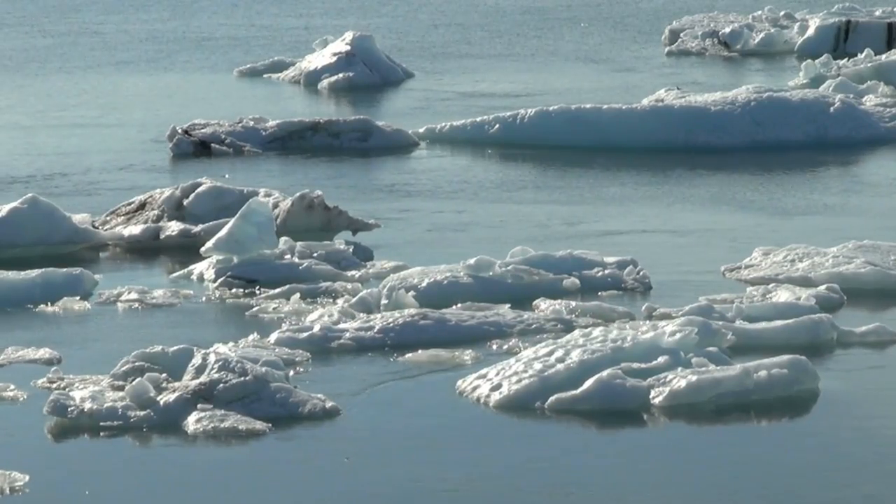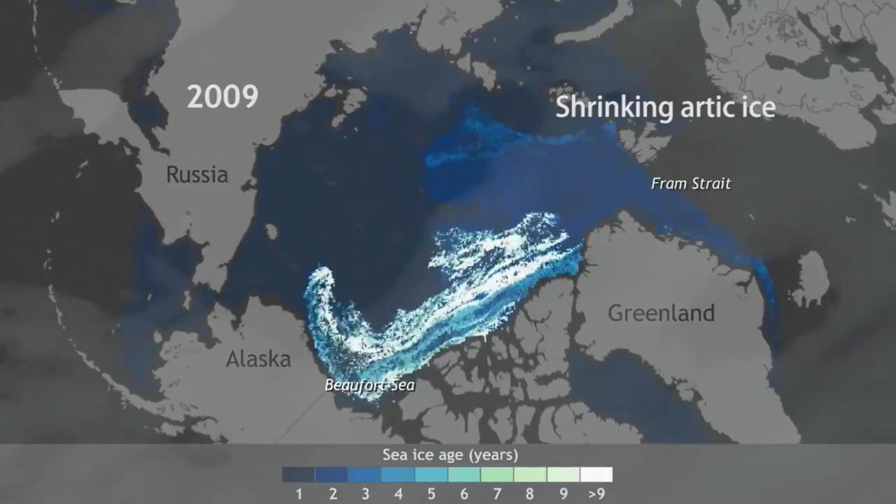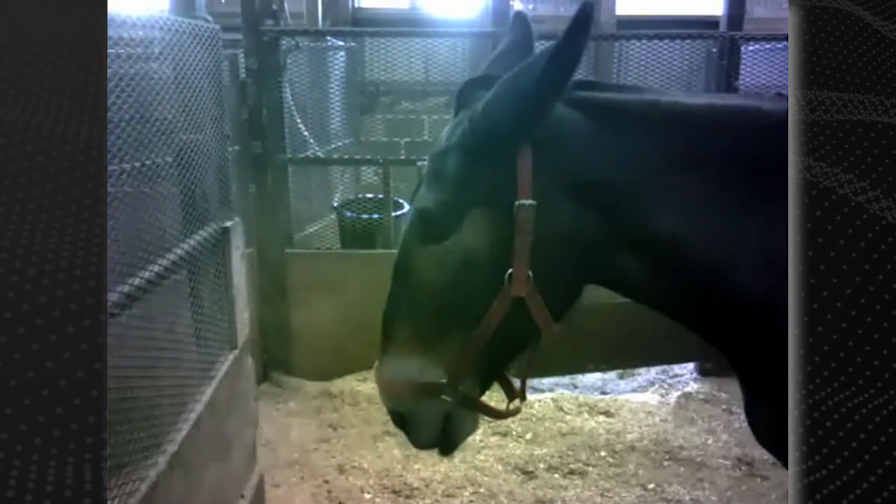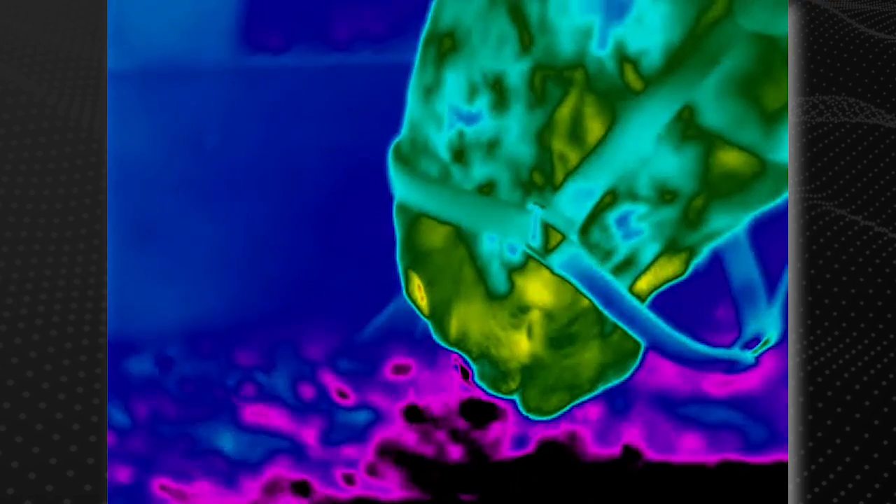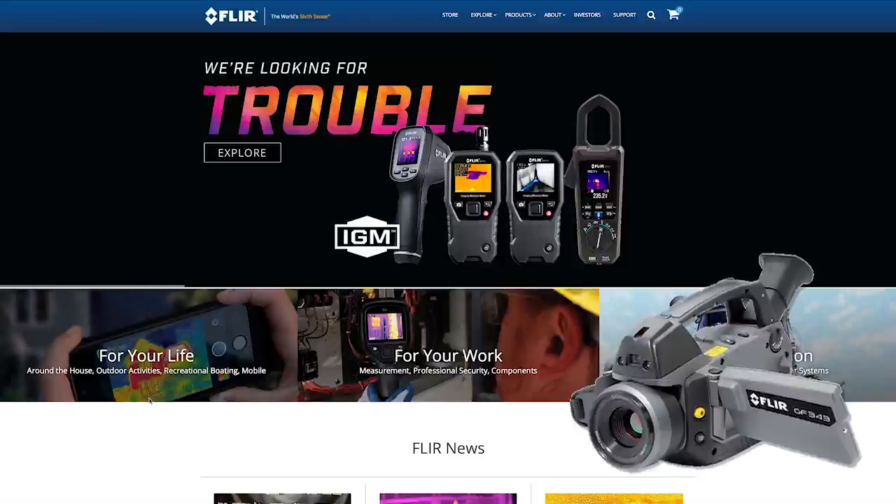Maybe it's because we can't see the main cause of climate change, the rapidly growing levels of carbon dioxide. After all, CO2 is basically invisible. But what if we could? What if we could find a way to make CO2 visible? Well, a company called FLIR makes a special infrared camera that actually sees carbon dioxide.